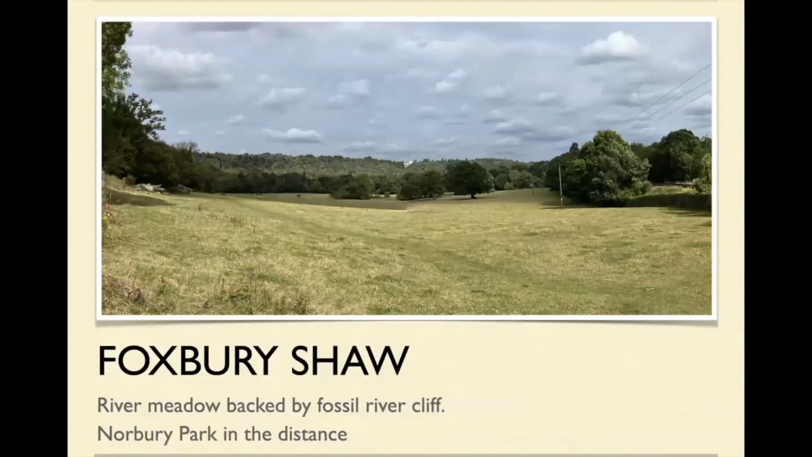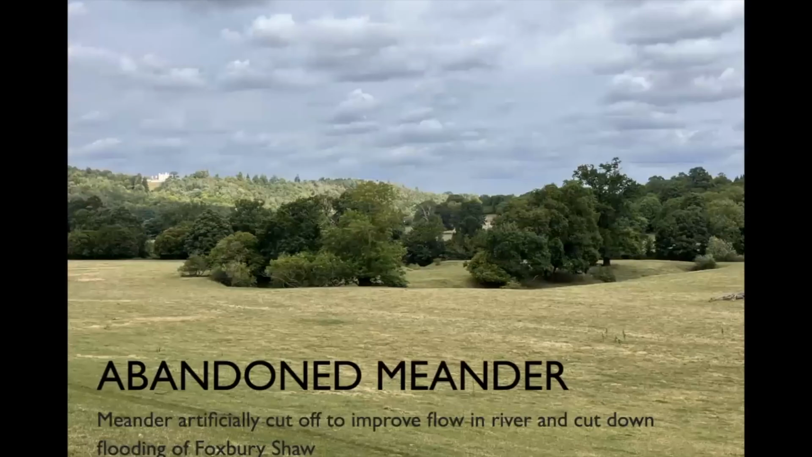This is Foxbury Shore, a lovely river meadow. That's Norbury Park again in the distance. And in the middle of it is an abandoned meander. Well, I say abandoned, it was artificially cut off. And I was very keen to look on Richard's maps to see whether or not you could see when that was cut off. And certainly in the 1815 OS map, the river still went round this meander.